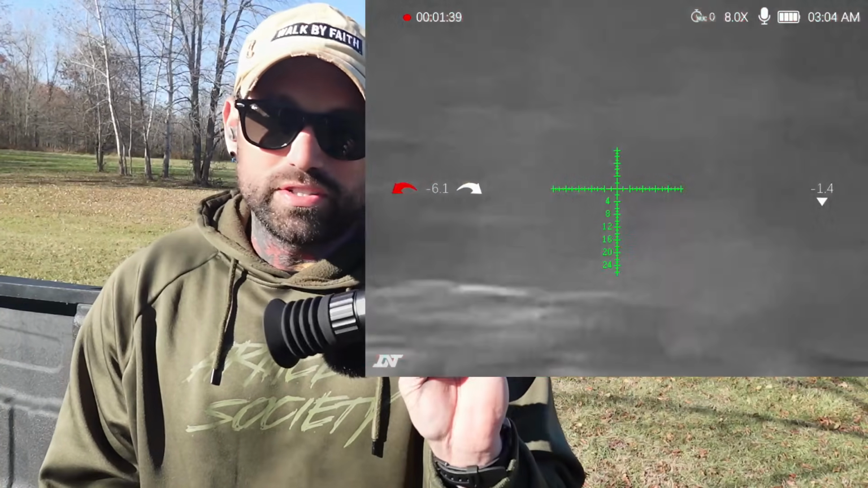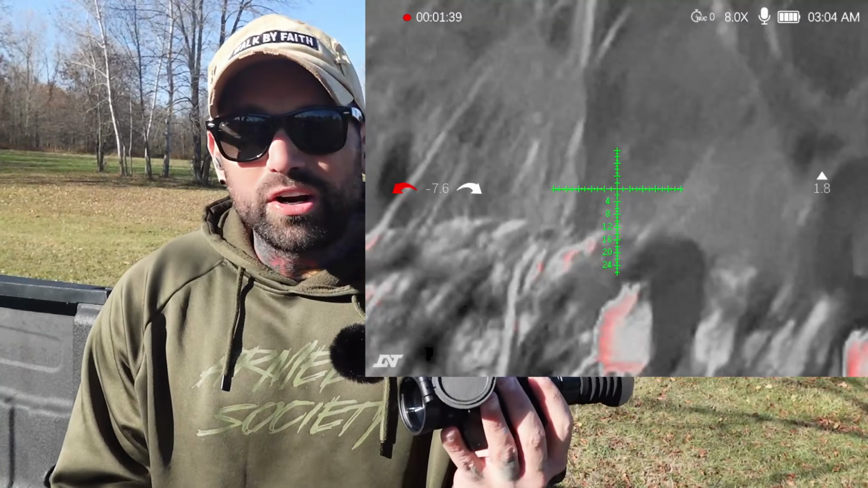I want to say maybe for 1300, a little bit better refresh rate or frame rate or whatever it is. I'm not a tech savvy guy. I just noticed it after shooting on both of the rifles, 16-inch and the 10.5.